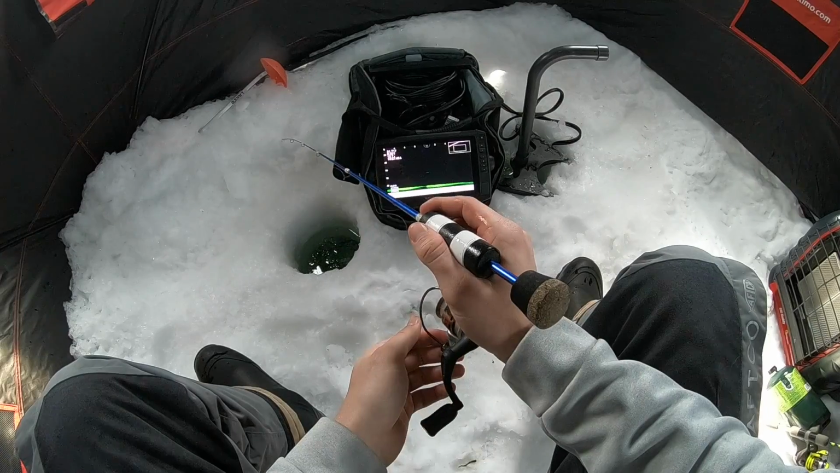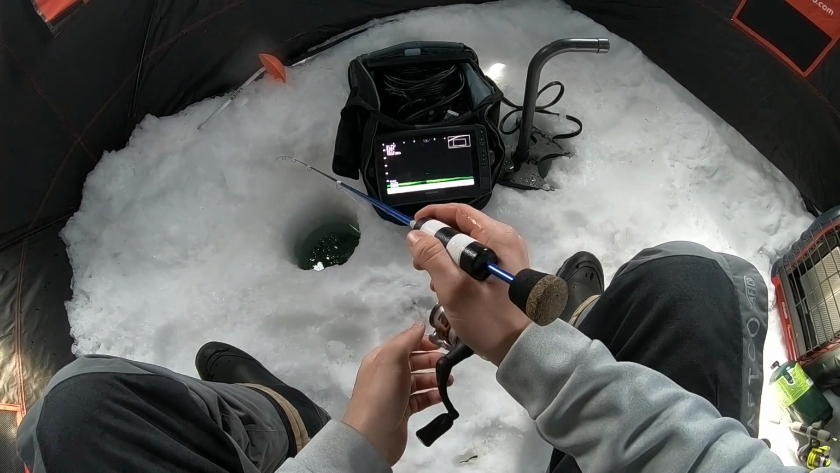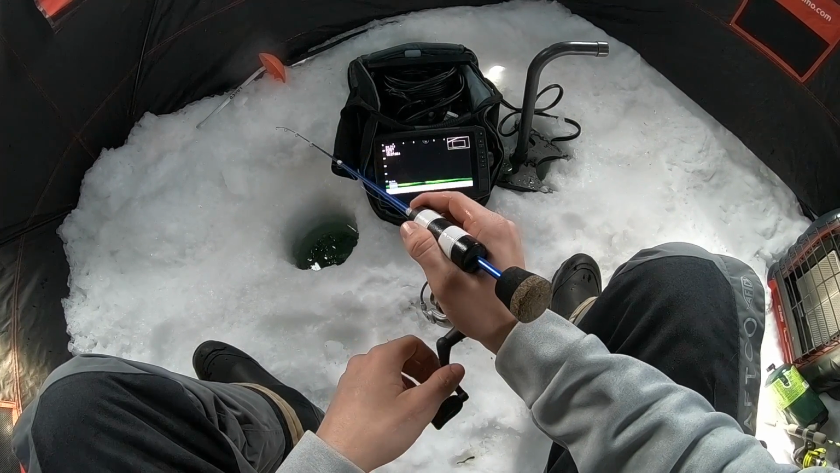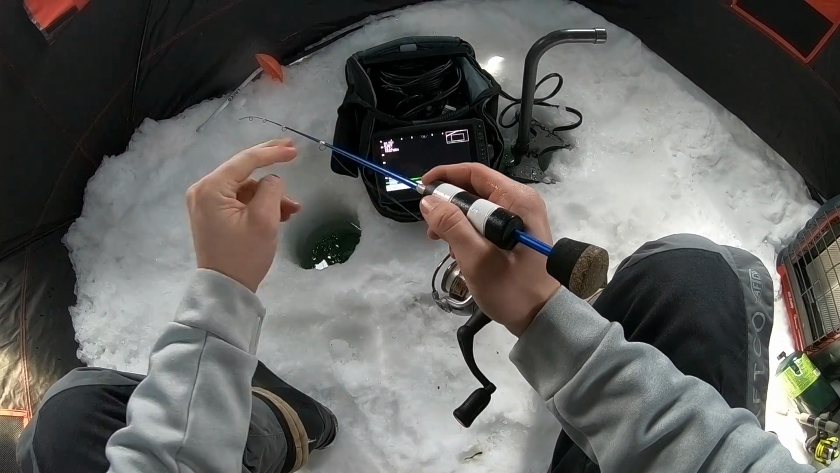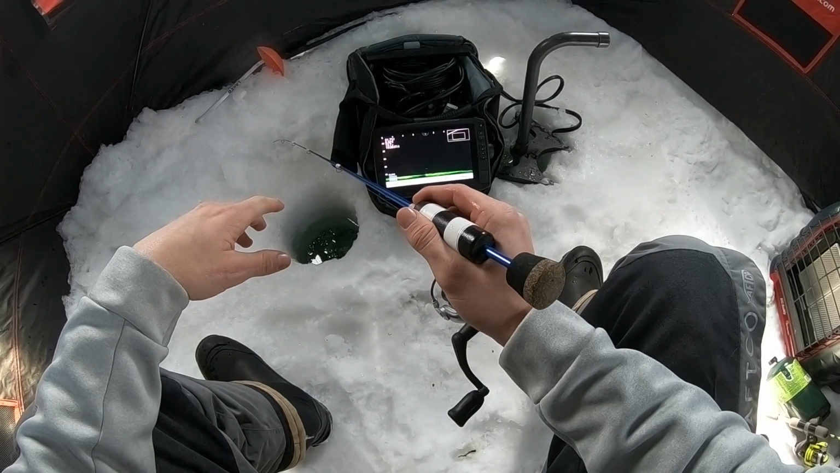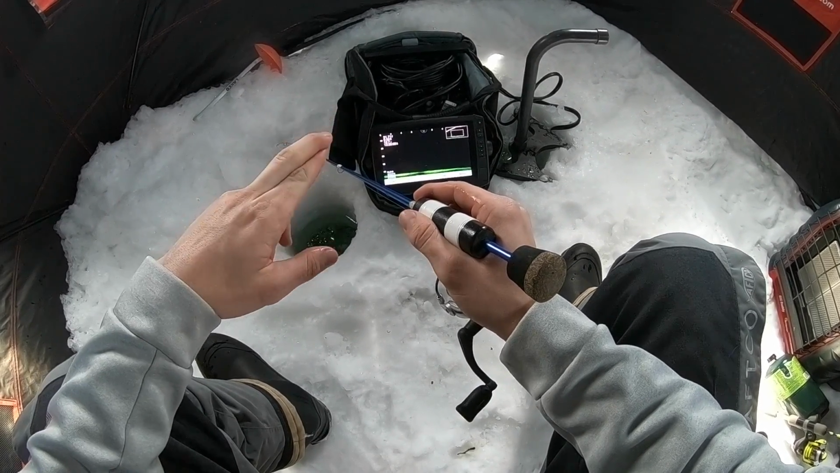As soon as I switched up to that little smaller presentation, he ate it. Alright, down he goes. Alright, not gonna lie, that feels pretty good to break the ice with that guy. Gives me a little bit more confidence in this presentation for sure, on that little downsized tungsten jig head instead of the hair jig. So yeah, hopefully we get a couple more rainbows to keep us entertained while we, fingers crossed, wait for a char to come in and eat.